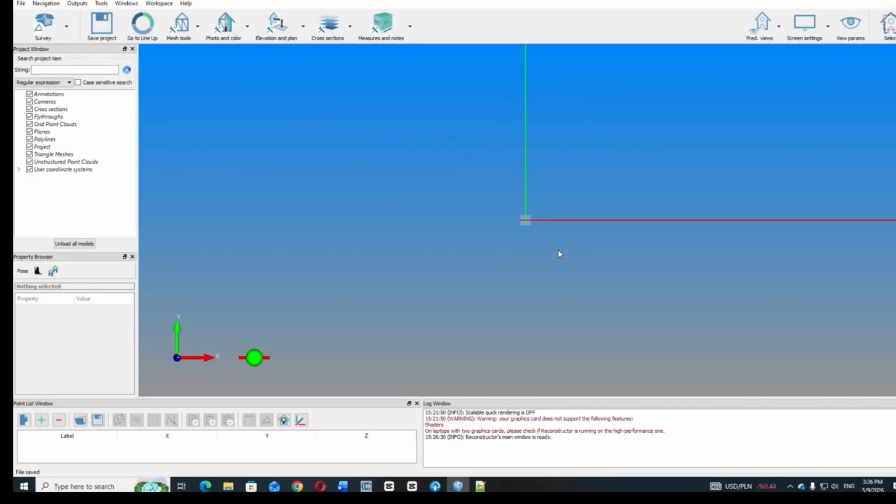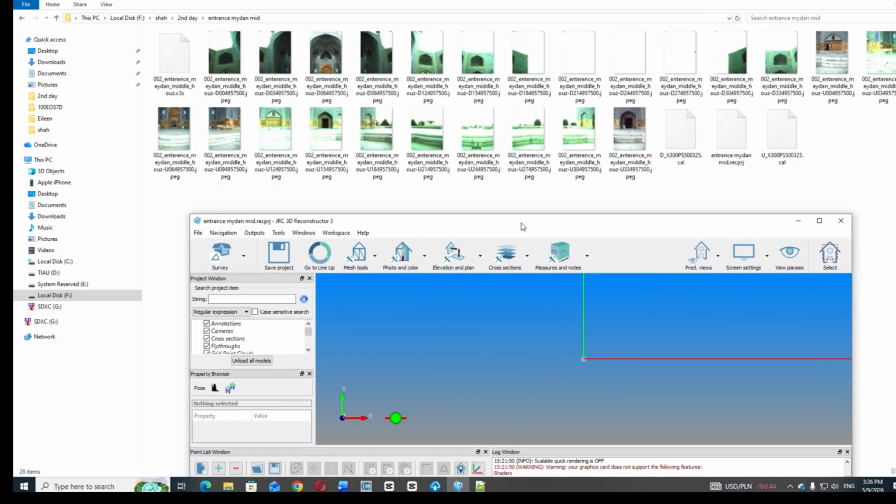So you can create the file based on the location of the file, and then drag and drop the X3S file inside.